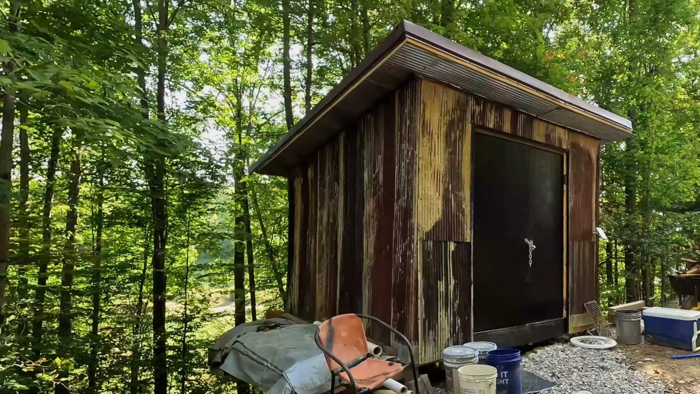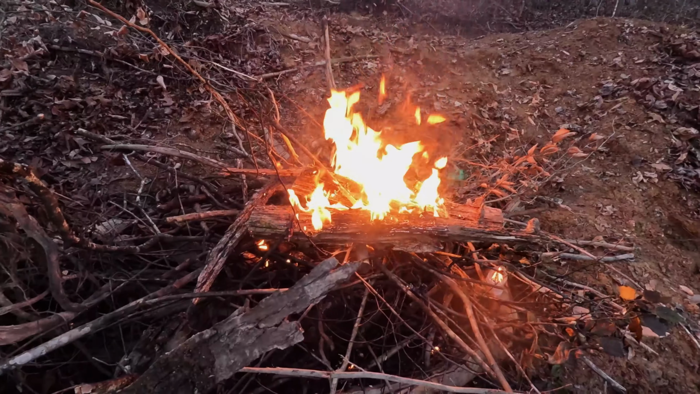Oftentimes late at night, I'll be going to the shed or outside doing something around the camper, maybe sitting by the fire, and you think you hear something down in the woods, or maybe you think you see something. Now my neighbor, she saw a bear, and she's got a picture of it, and I'll put it in this video. So I went and got the SD cards and had a look through them.